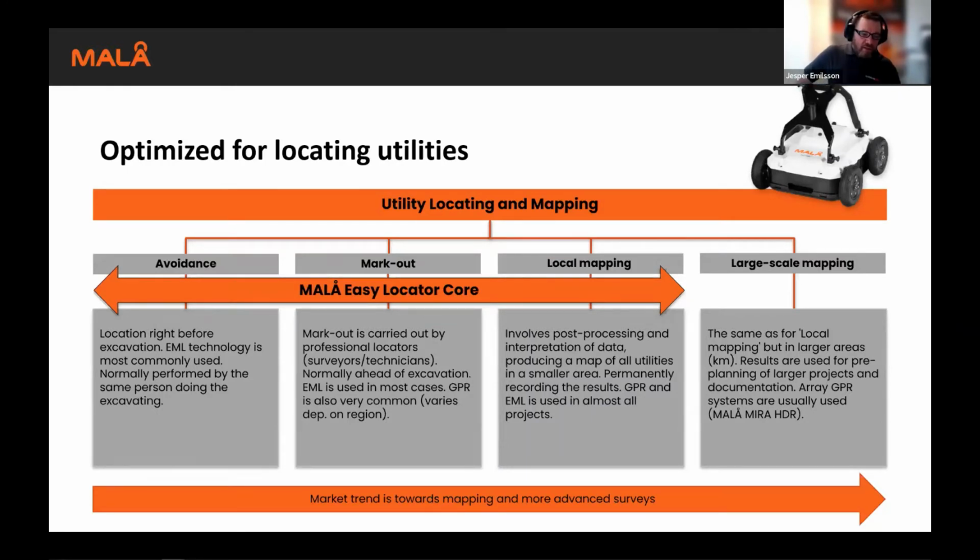If we look at the different reasons why we are doing utility locating, we divided them into 4 categories: avoidance, markout, local mapping, and large-scale mapping. Actually, we called it avoidance, markout, mapping, and verification, I think, but here it's a little bit different. Local mapping, large-scale mapping, because we see a market trend going towards more advanced service and larger mapping projects. The Easy Locator Core fits with the first 3: avoidance, markout, local mapping. That is where the main activity still is, even though the trend is going towards larger scale.